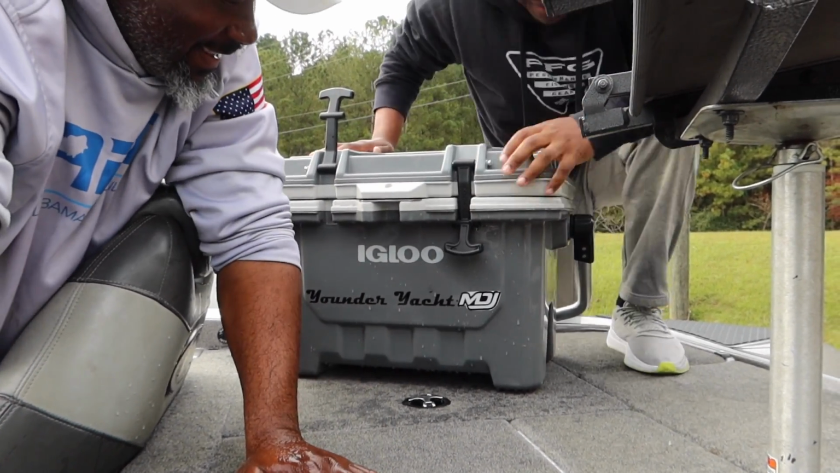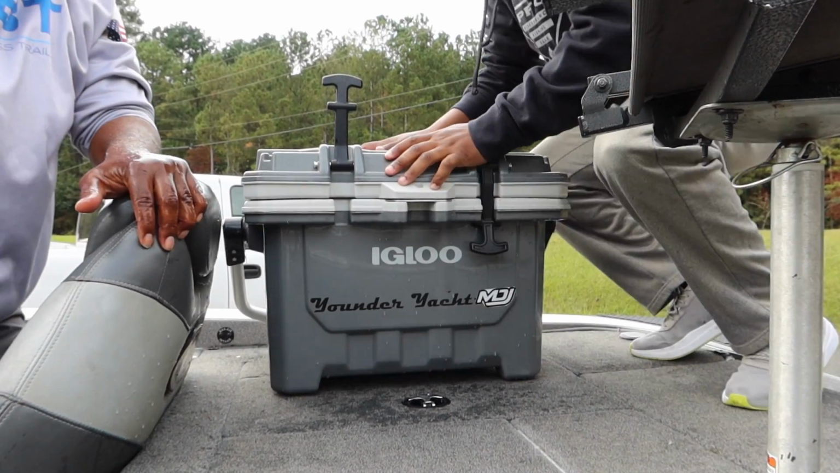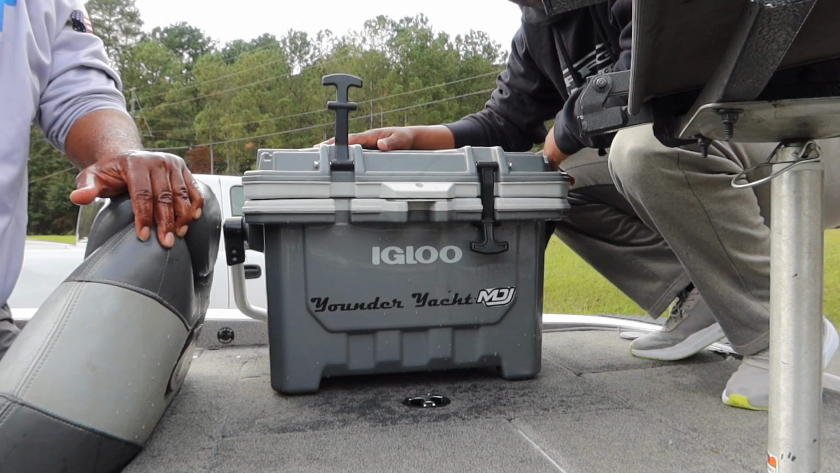slabs. And I mean some good ones, y'all. Y'all seen it in the video from the chesty angle. I'm gonna show you guys, but this igloo, the Yonder yacht, is definitely loaded to the brim.